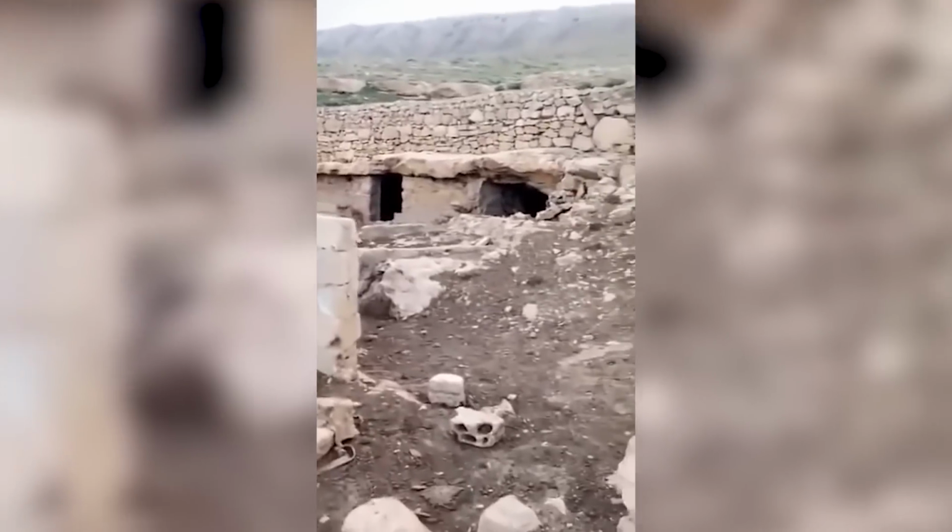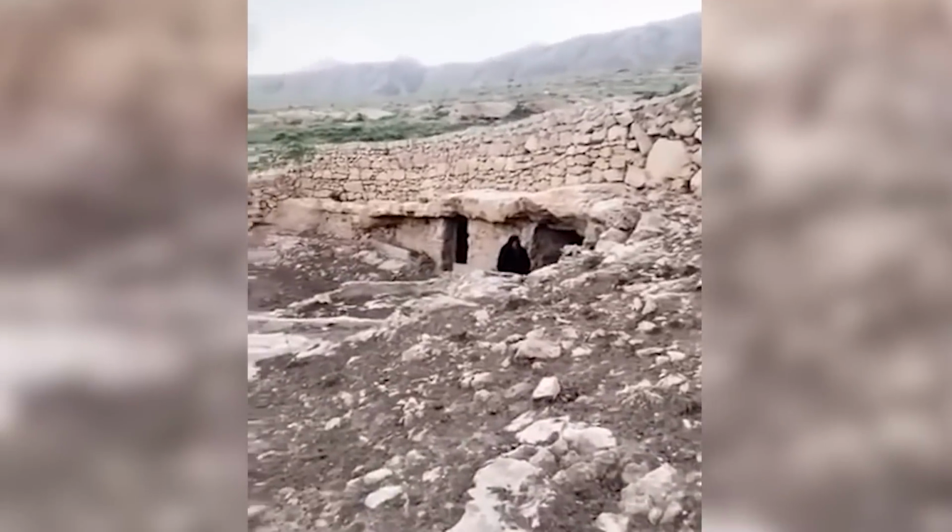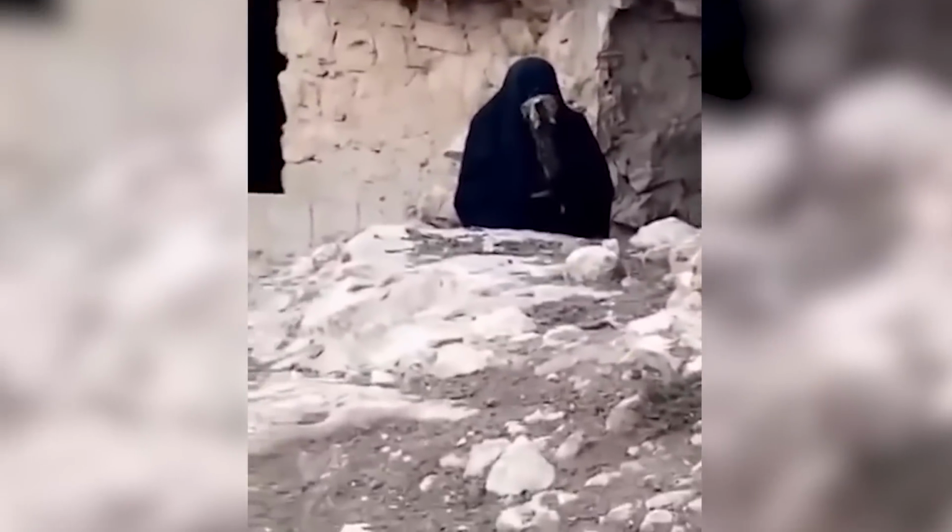Egyptian Witch. A man decided to visit a cave to see the ancient witch that is believed to be living there. At first, he was disappointed to have not spotted anything, but on his way back, he was shocked to see a creature sitting on the abandoned side of the mountain.